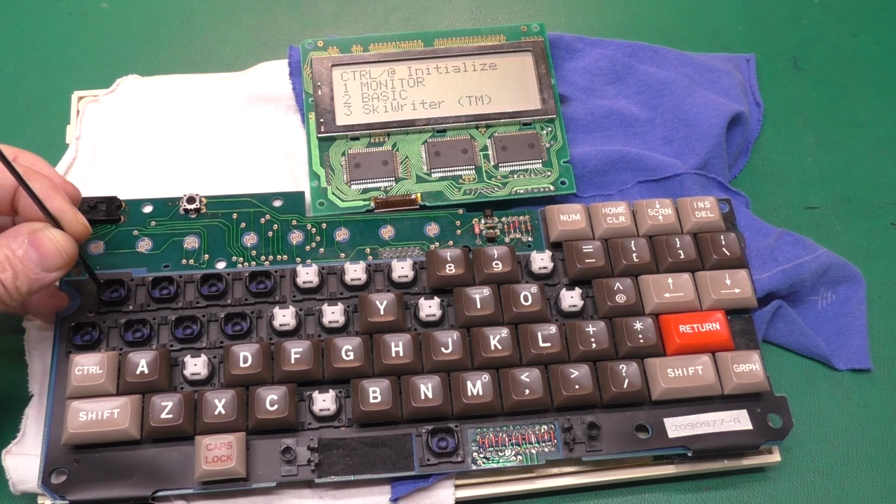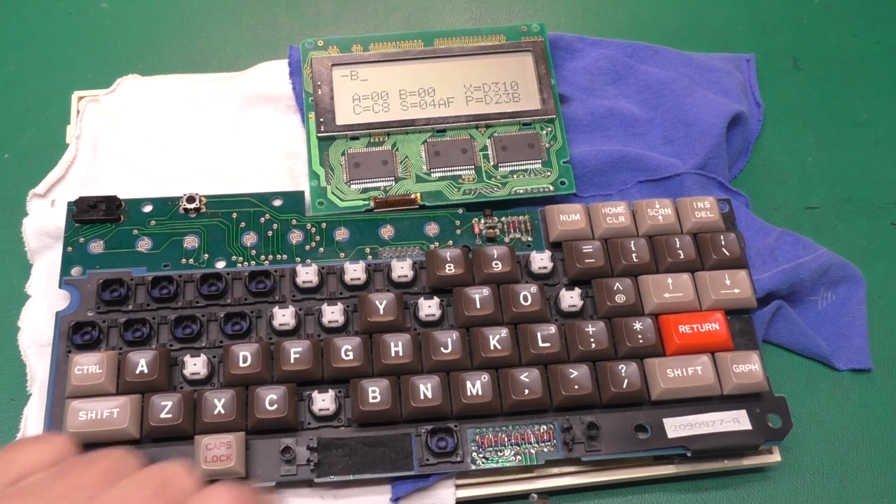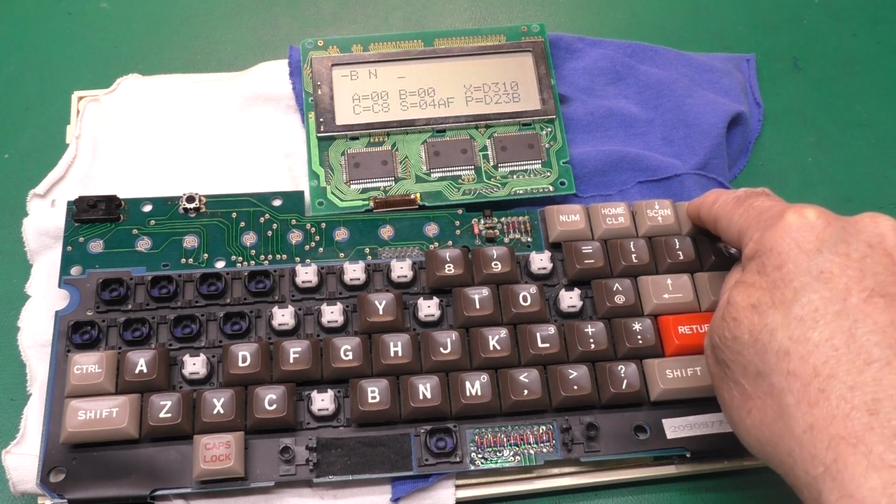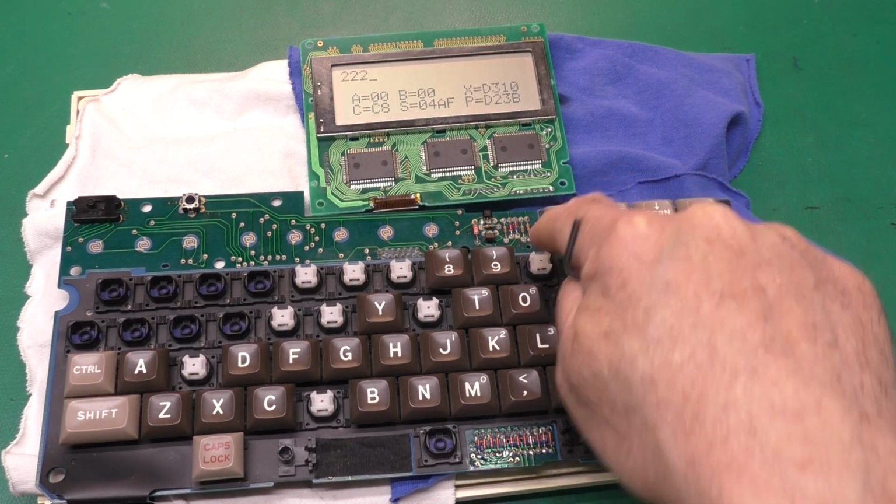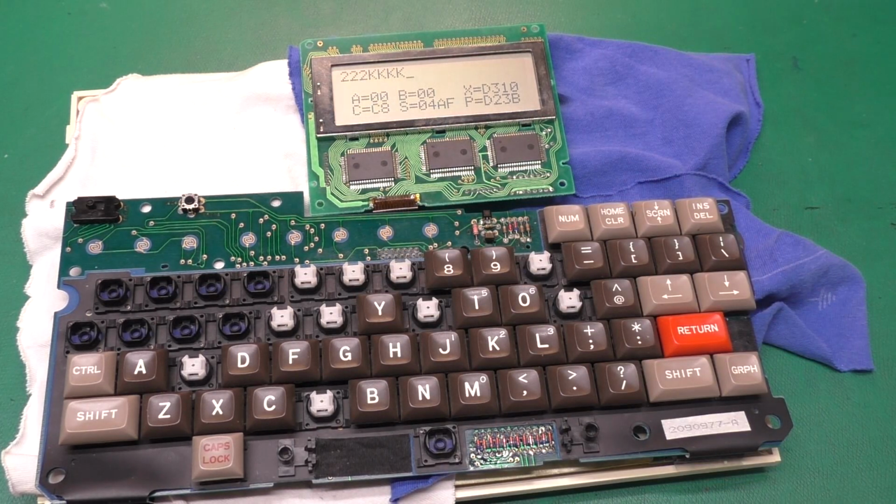Okay, we've got our space key pod modified and screwed back on there. And if I go into the monitor, you can see it's not repeating. I can type the key, space, and another key. That all works. Everything else seems to do what it's supposed to do. Yeah, I pressed the number key not here now, so it's switching these keys to a number pad.